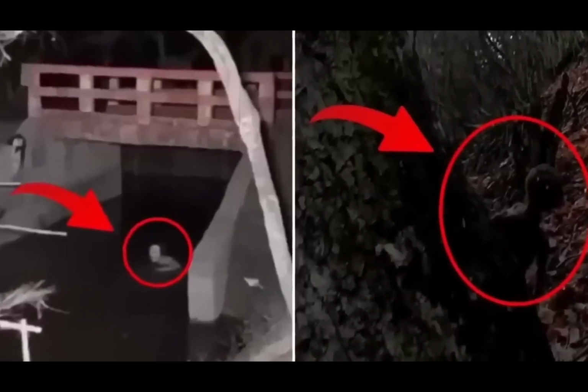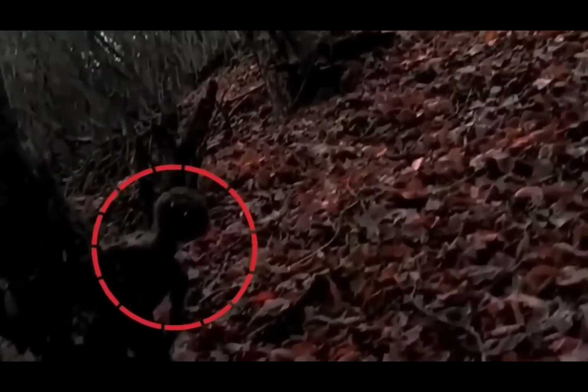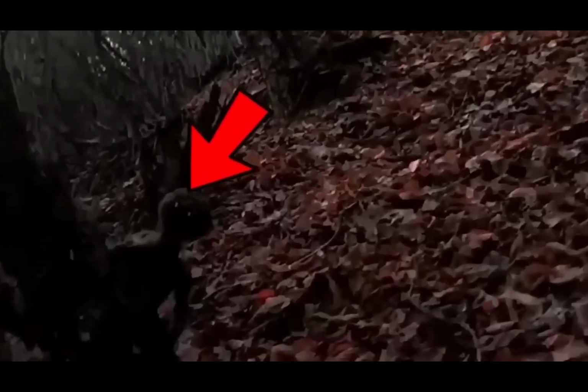This image is taken from two videos. One shows a ghost attempting to hide from something, and to do that he jumps into the water. This whole thing was recorded on a trail cam set nearby to look for animals. The next clip shows an alien-like figure peeking from behind the tree. If it wasn't for the glowing eyes, the figure might have gone unnoticed and been considered just part of the tree.